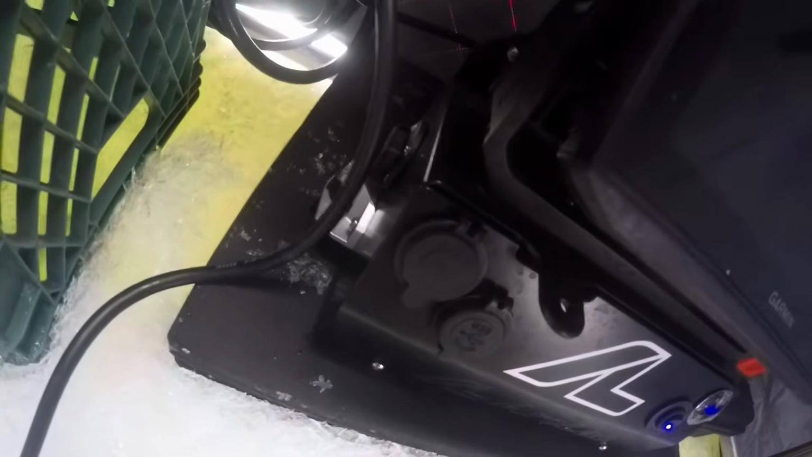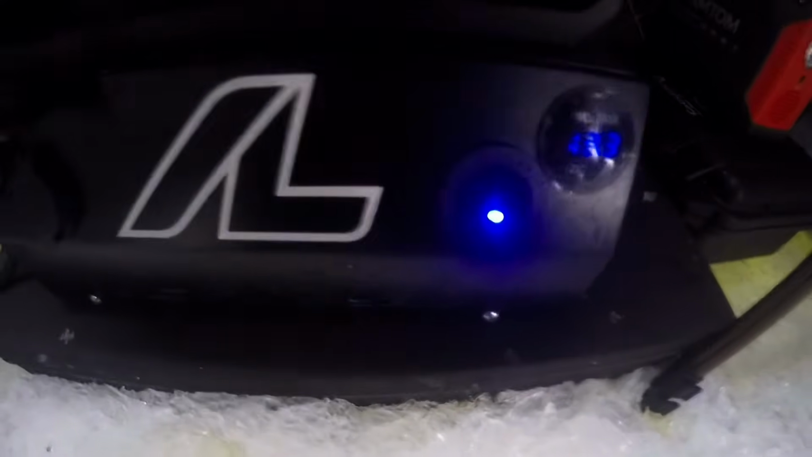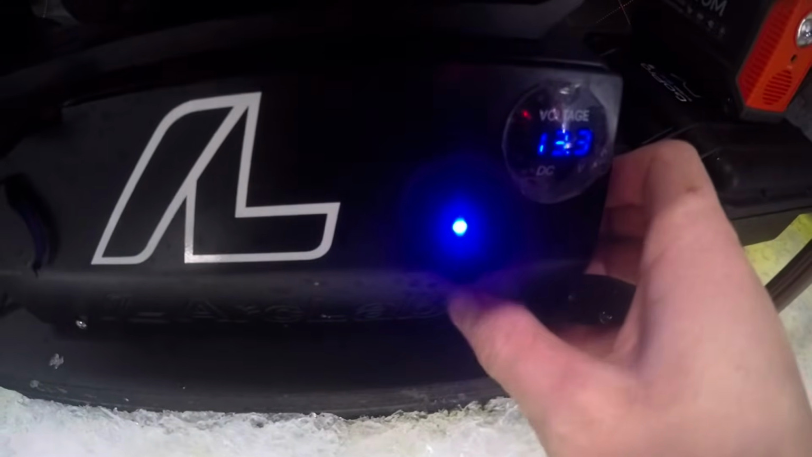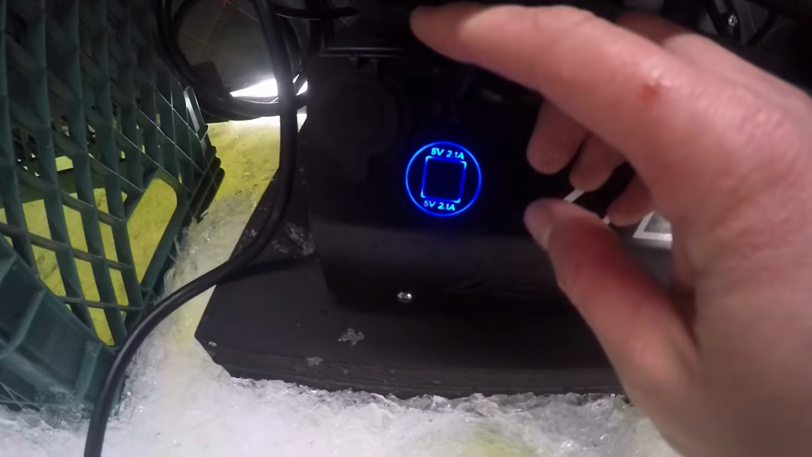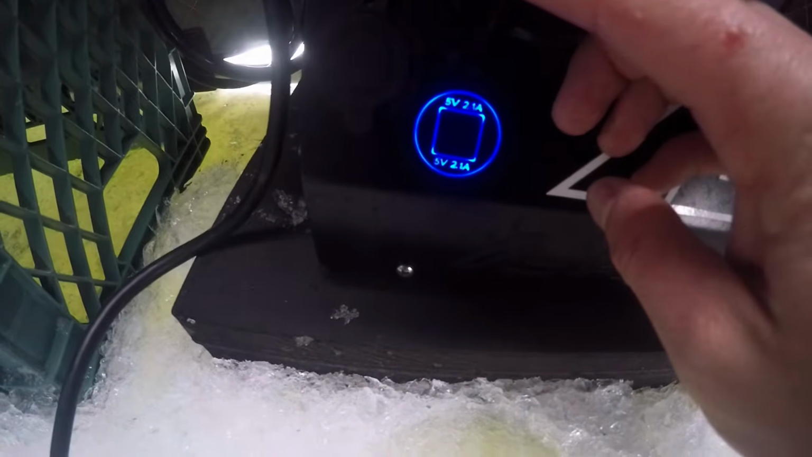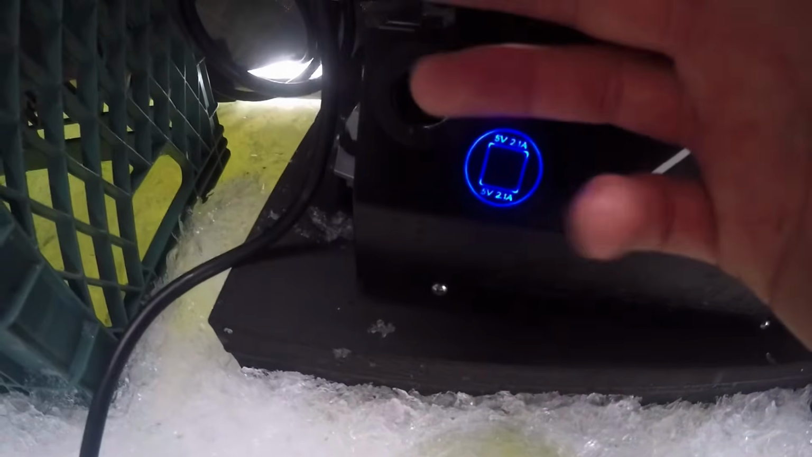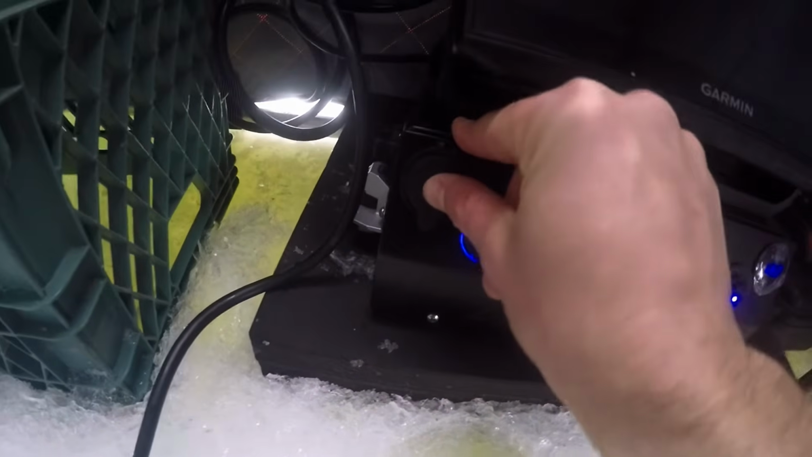Pretty awesome shuttle, I gotta say. This is the 5200 series, I believe. And it's got a power switch here, so you can keep your battery in, and all you have to worry about is putting this master switch on and off. It's got a voltage meter there, and it's got a dual USB. You can plug in your phones, GoPros, charge anything you need off USB, I guess. And then it also has a 12-volt plug-in, cigar lighter plug-in style. So yeah, if you have anything like a light or something you want to charge up.